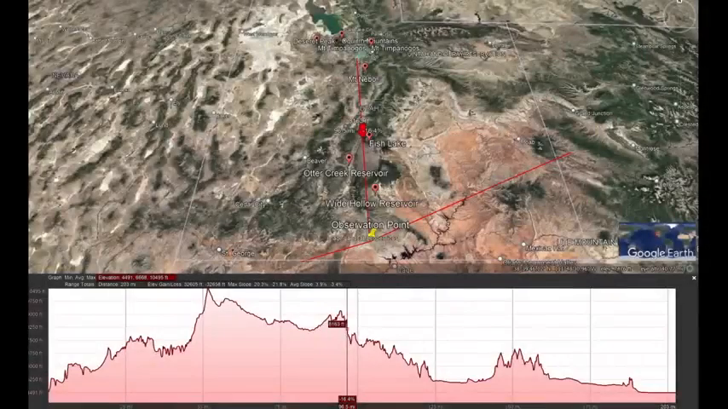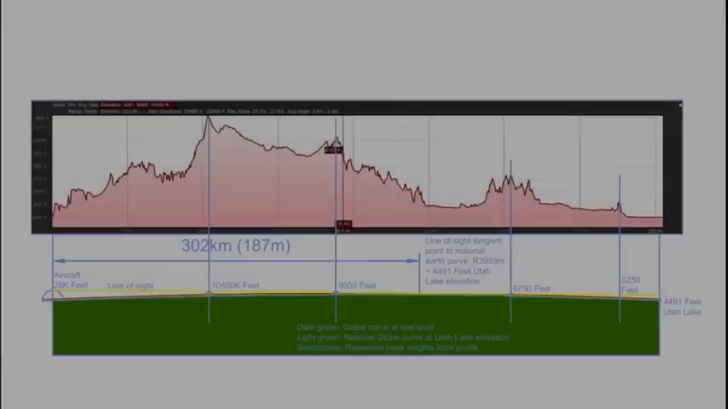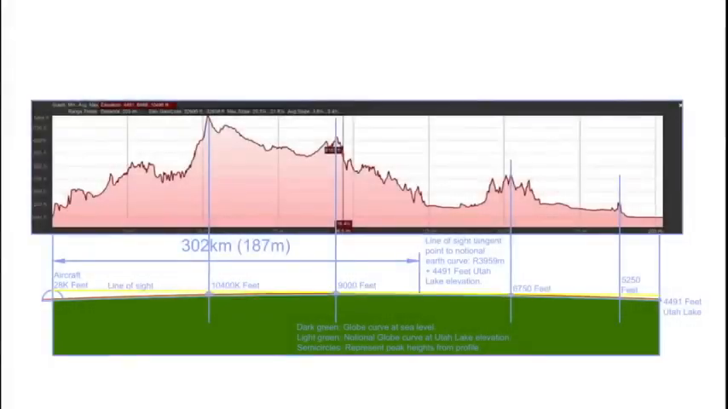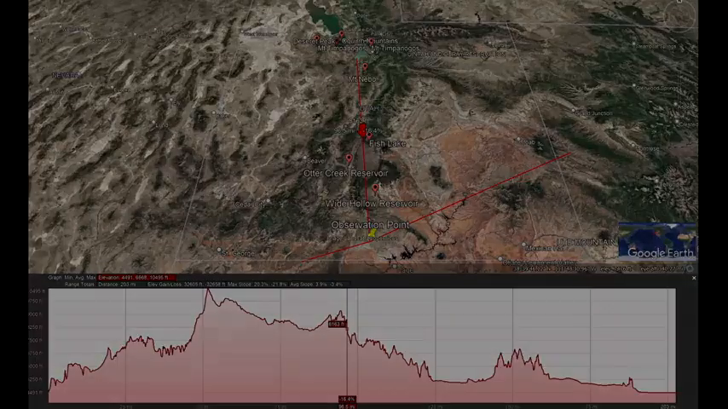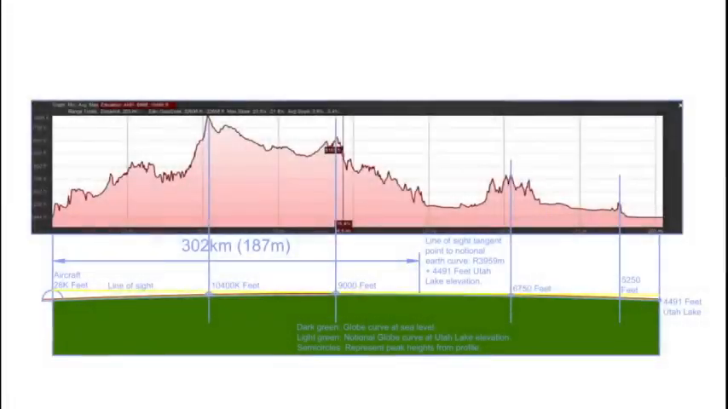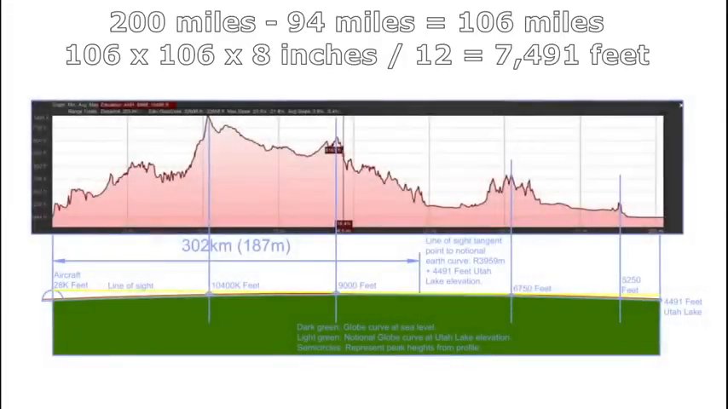This is the Google Earth elevation profile from the observation point all the way to Utah Lake at a distance of about 200 miles. According to AutoCAD, which is premier architecture and engineering software, the mountains at about 9,000 feet, which were 94 miles away from the airplane, located right here at the red arrow just west of Fish Lake, should have blocked Utah Lake entirely, to the point that Utah Lake should have been roughly 7,500 feet below line of sight if we lived on a globe.